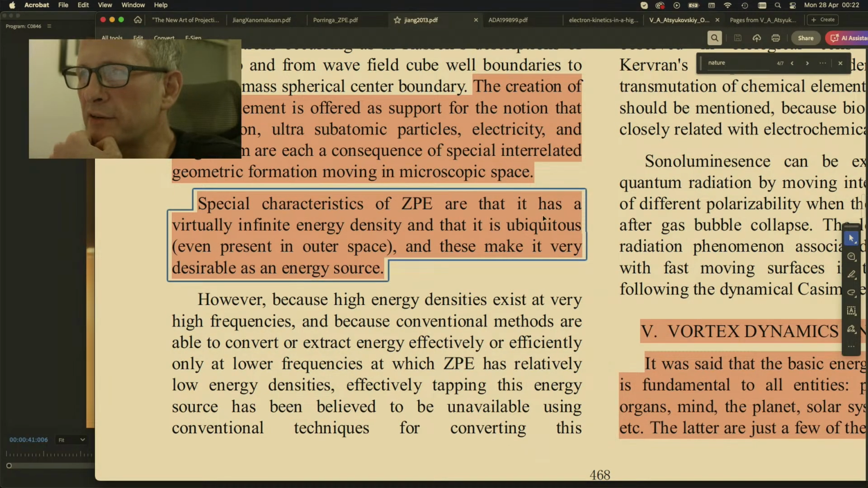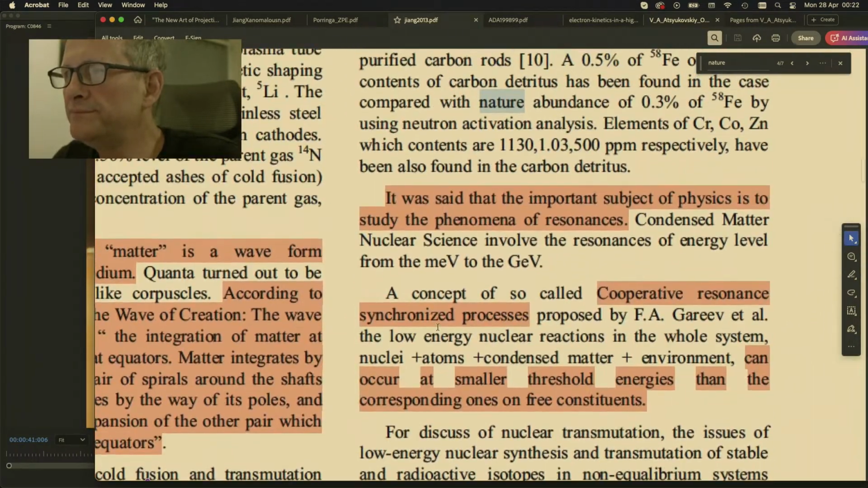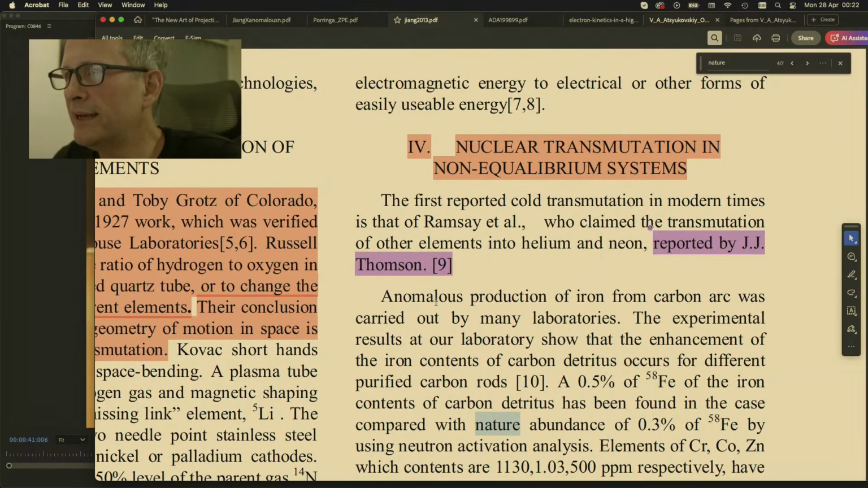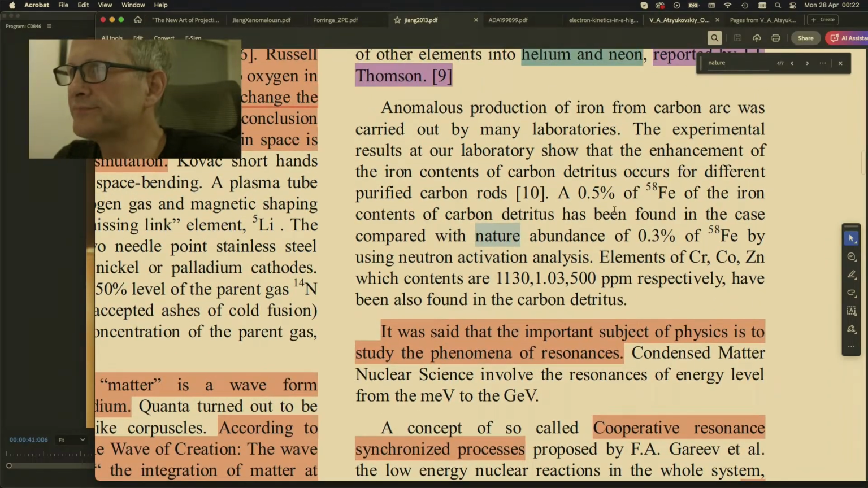Special characteristics of zero point are that it's virtually infinite energy density and that it is ubiquitous, even present in outer space, and these make it very desirable. And here we go, we're talking about J.J. Thomson reporting helium and neon transmutation.